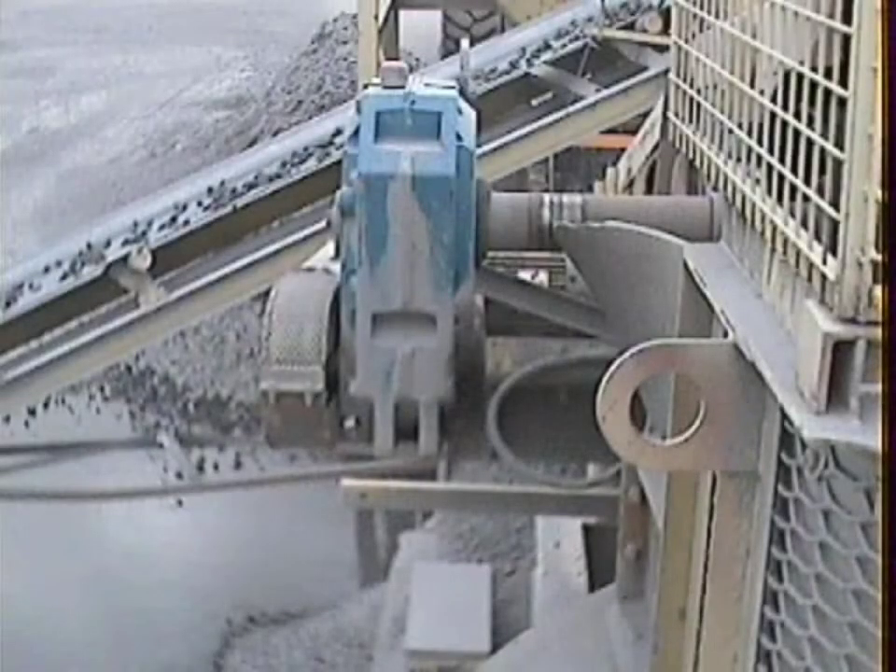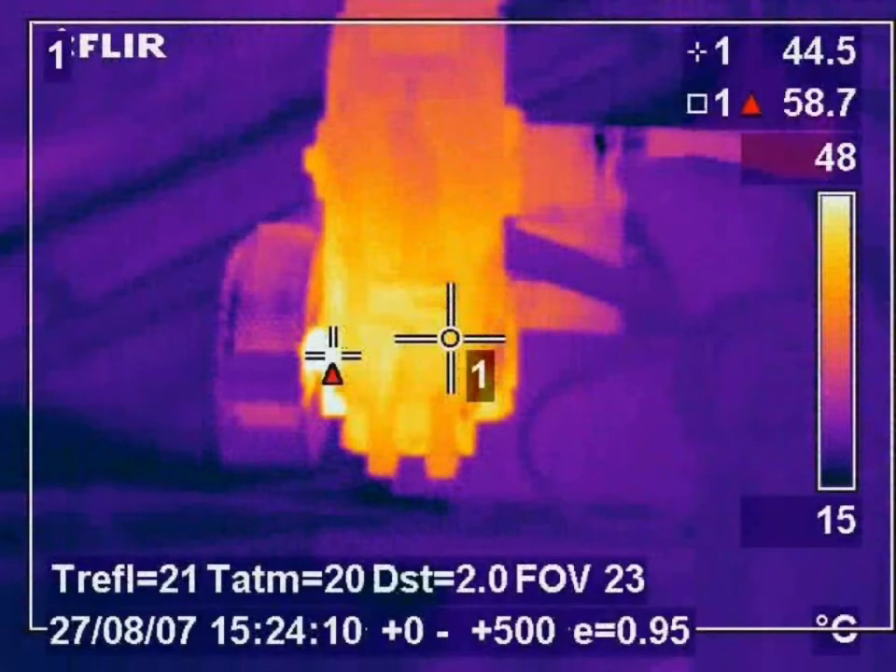On this image we can see a belt-driven gearbox on a conveyor belt on a large stone crusher. The thermal image shows us that a hotspot is occurring on the input shaft. This was caused by a bearing failure, which in turn was caused by belt misalignment. Prior to the inspection, there had been a lot of bearing failures on that gearbox. It's very clear to see from the thermal image where the problem lies.